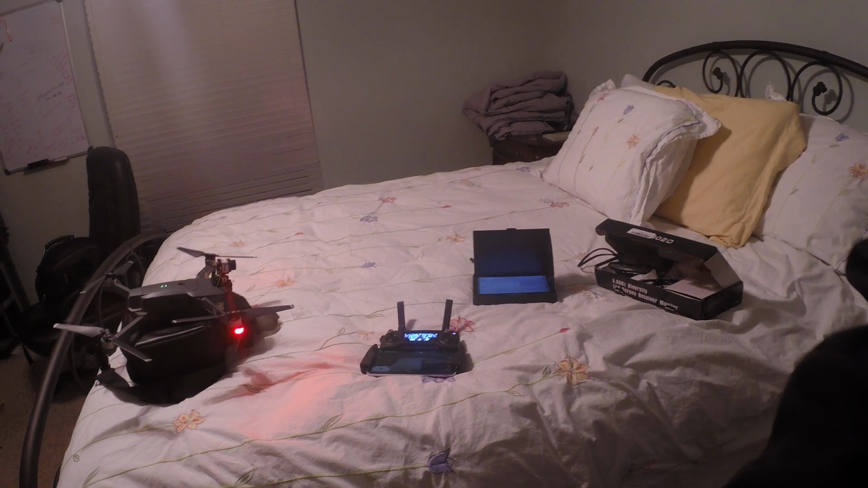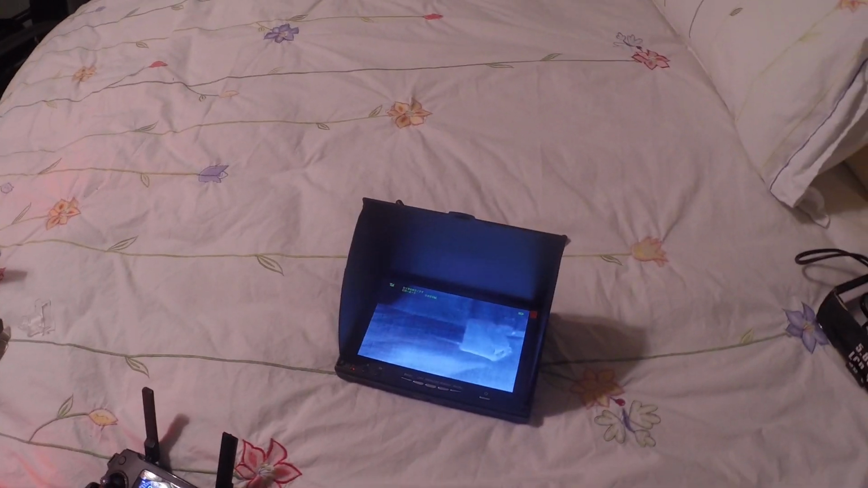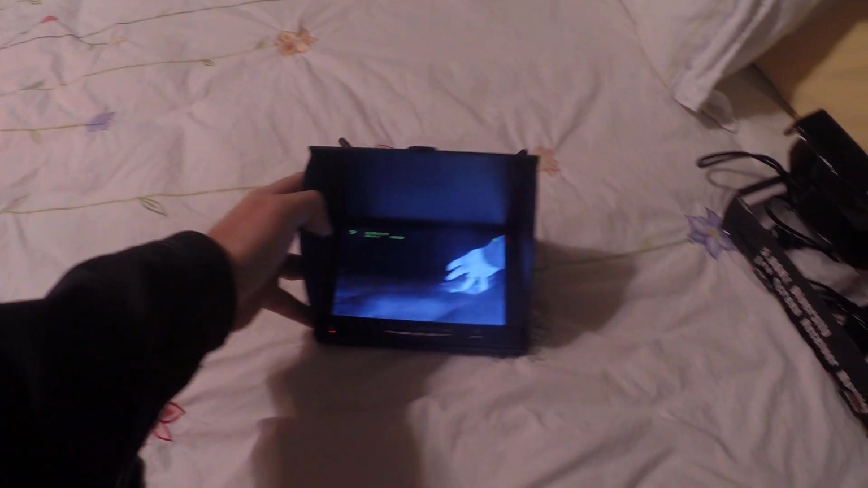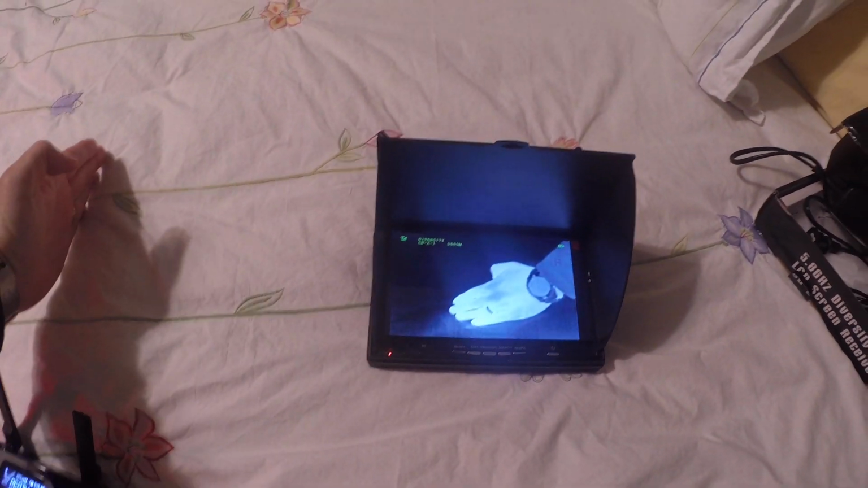All right. Let me explain the setup here. You've got real-time thermal sensor imaging coming to an external presence. Notice the clarity of my hand, and by the way, I could turn the lights off entirely in this room. You can see the setup.